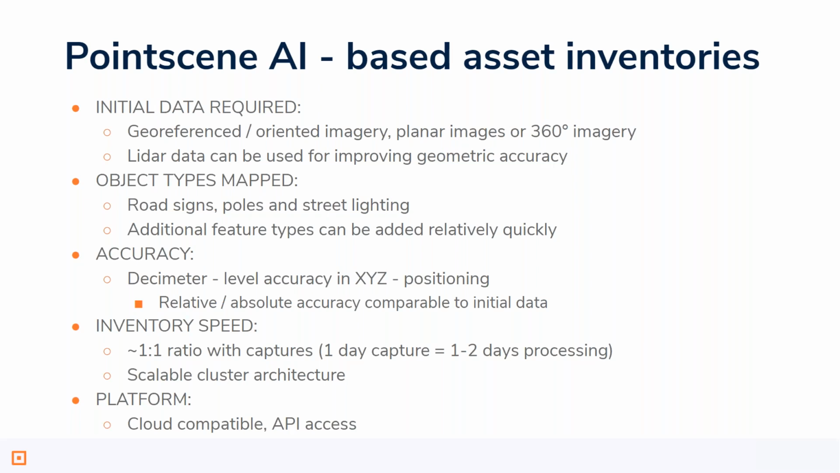As described earlier, additional feature types or different sign types, for example from different geospatial areas or countries, can be added relatively quickly. And when it comes to accuracy, we are reaching a similar level of accuracy comparable to the initial data. As we have many observations and weighted, triangulated locations, the relative accuracy reaches very high levels, and absolute as well. Of course, the better the data, the better the results.